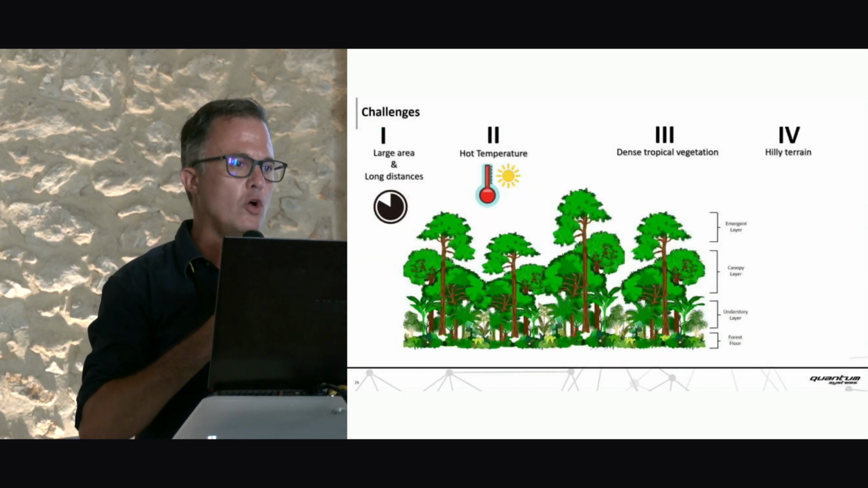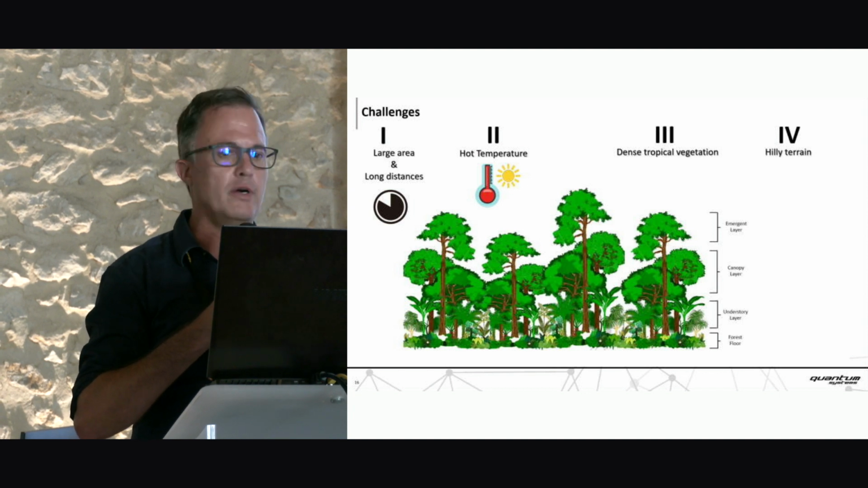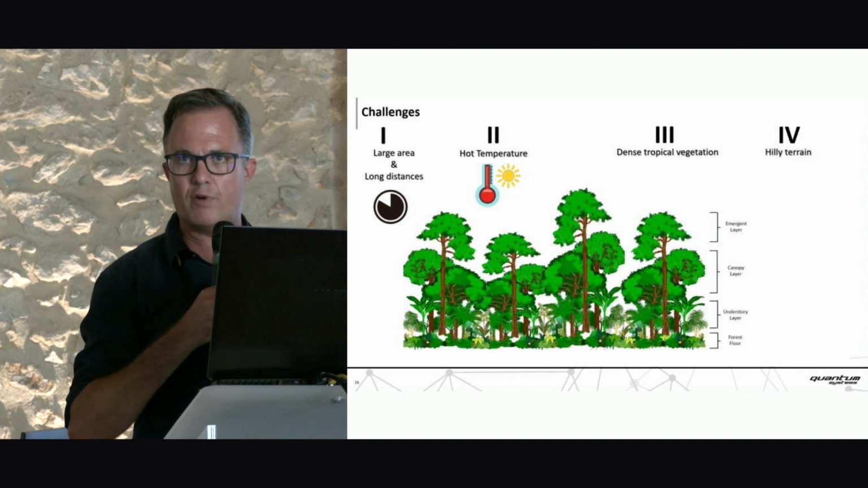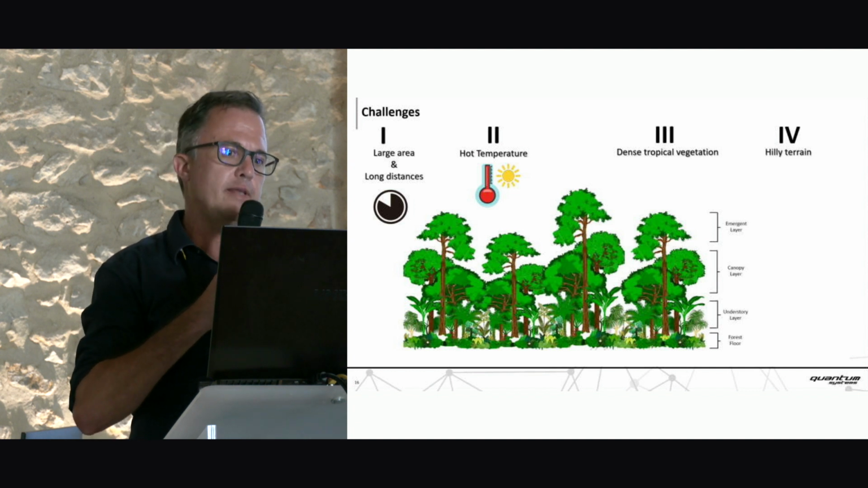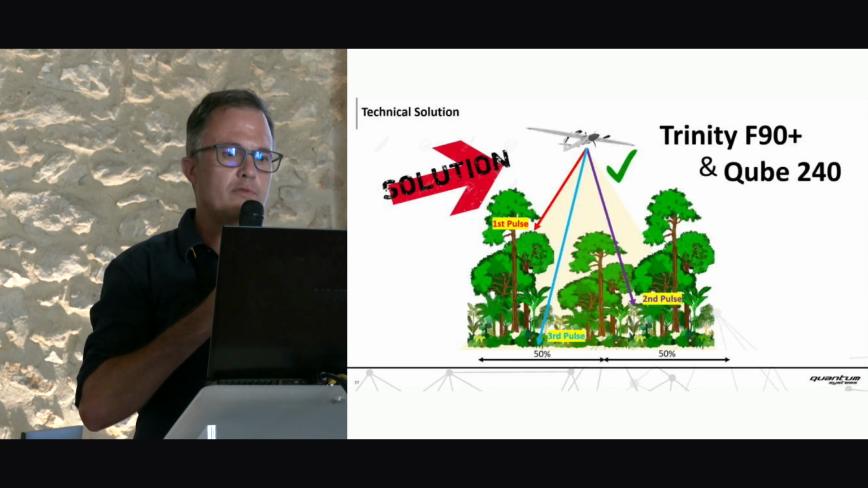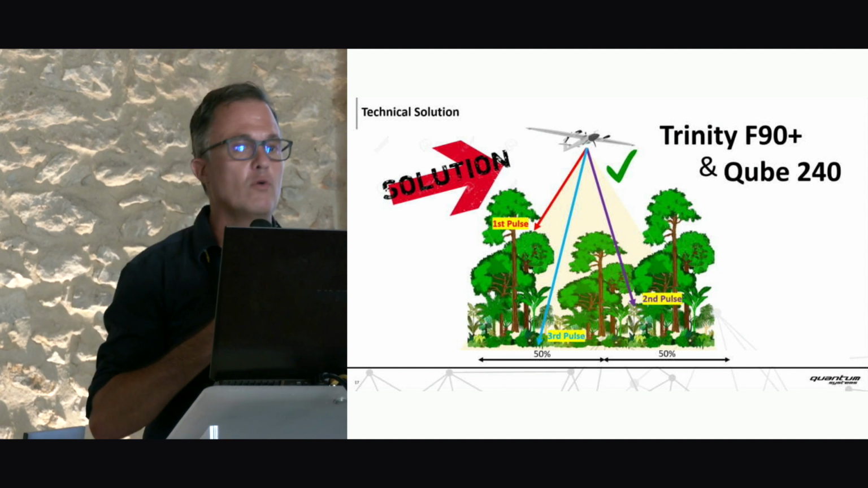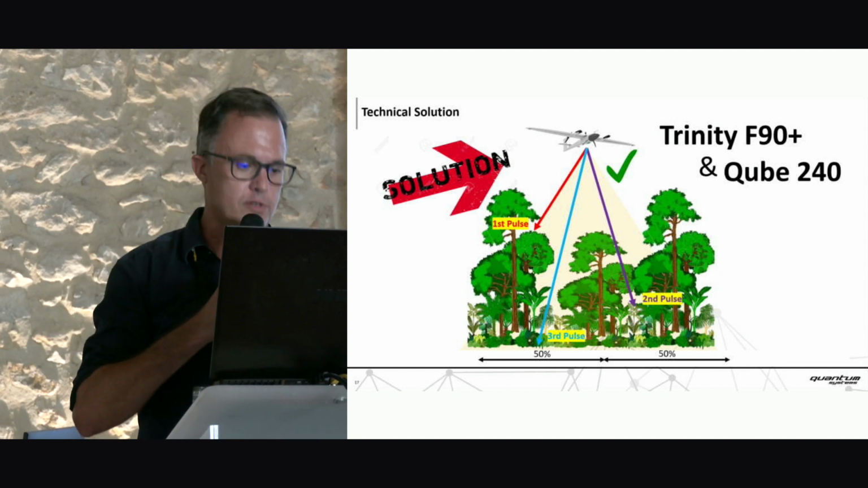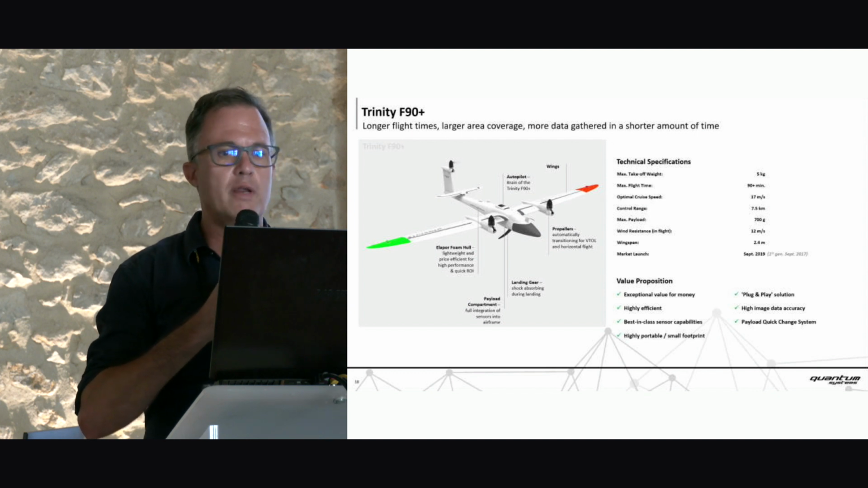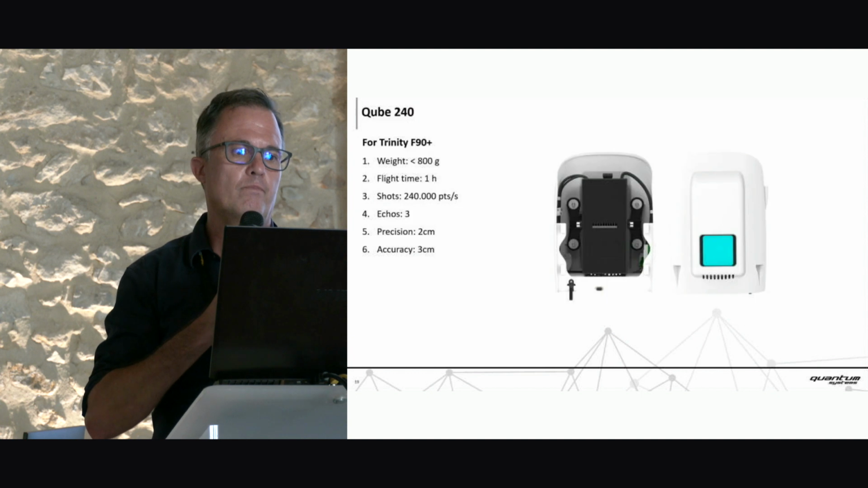So the challenges: long distances, hot temperature, unpredictable weather, thunderstorms coming up at a great distance which we can't see from the takeoff location, dense vegetation, and also hilly terrain. But with the Cube 240 LiDAR and the Trinity, we thought we could risk it, and we had the right tools for this mission. The Trinity performed all missions without any problem, and so did the LiDAR Cube 240.